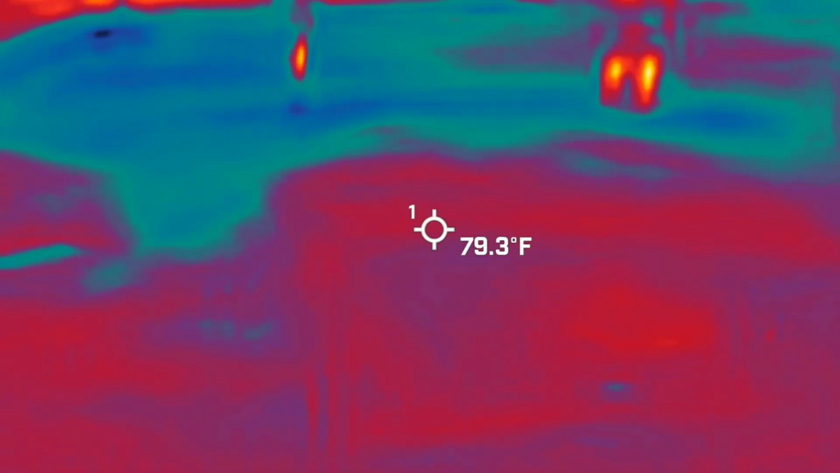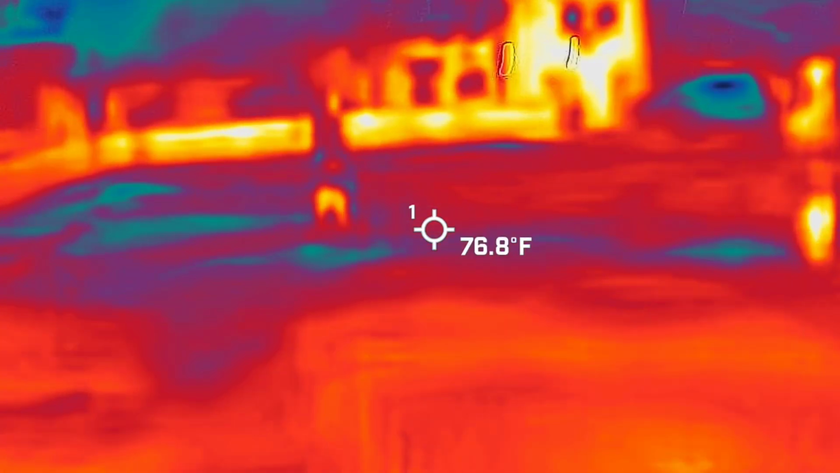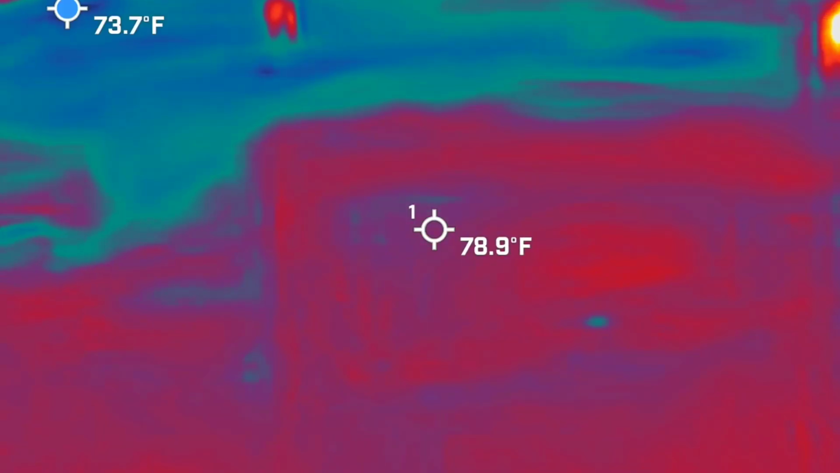Whoa. Don't get it. Teaching her math. I love this camera. It's hard to get it to stick up top.